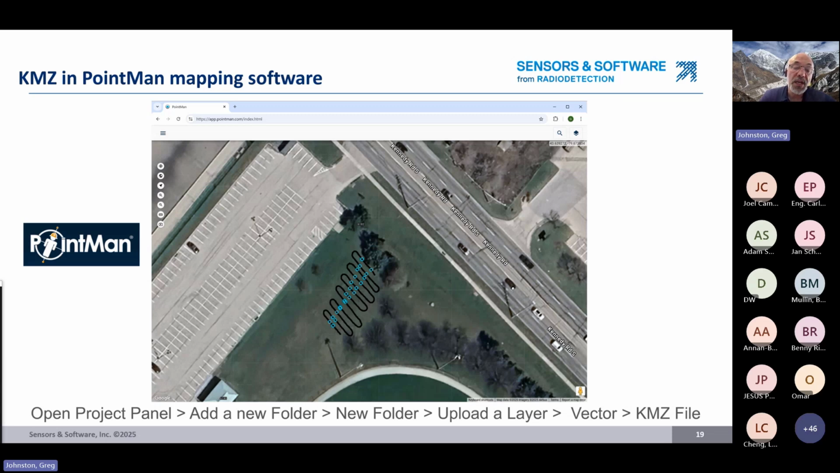So here is a CAMZ file opened in PointMan. So same sort of thing that you see in Google Earth. We see the path. In this case, the path that was followed during the survey is a black line. And we see the interpretations, the field interpretations depicted as points in here.